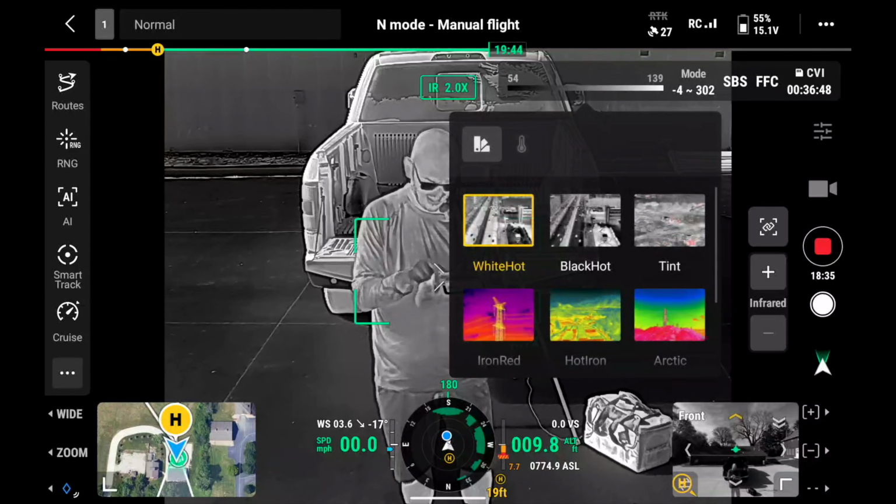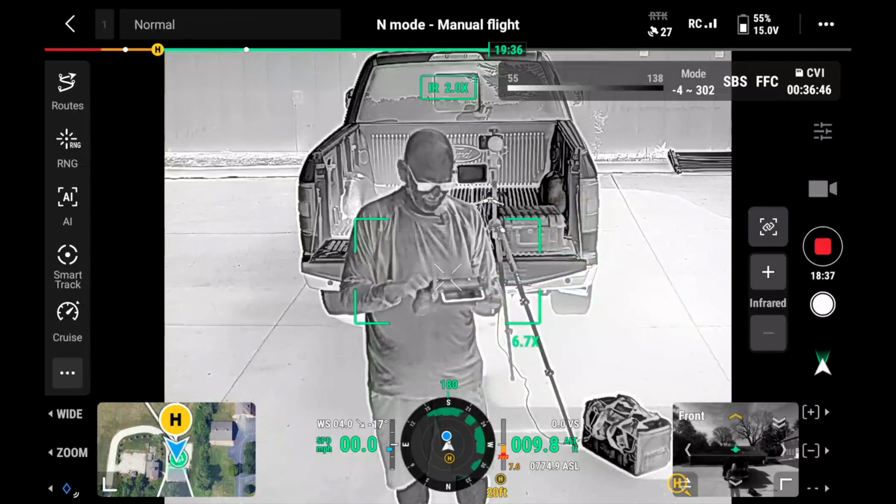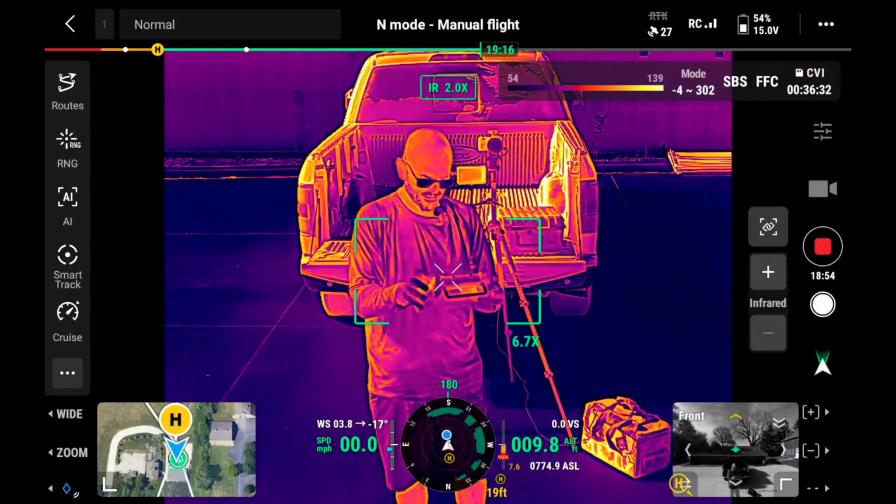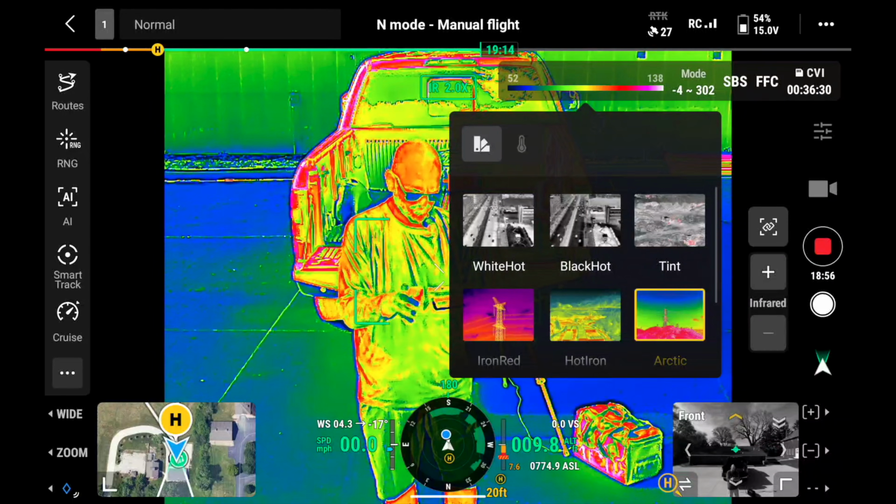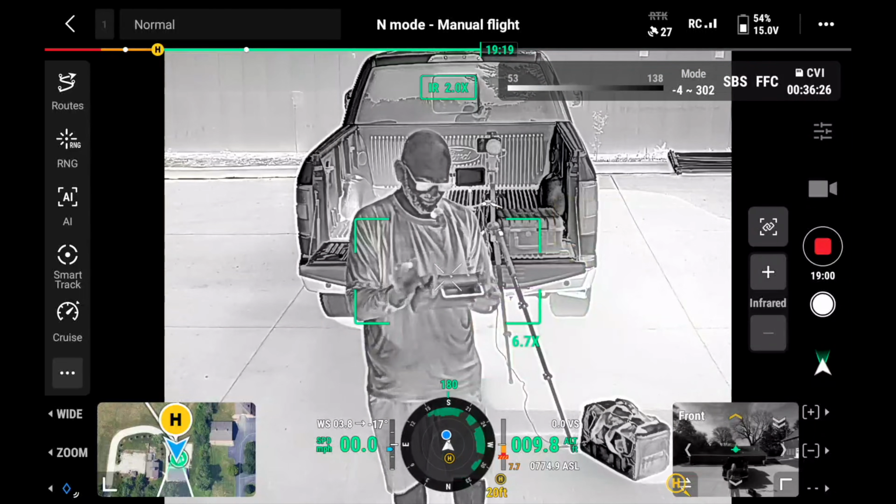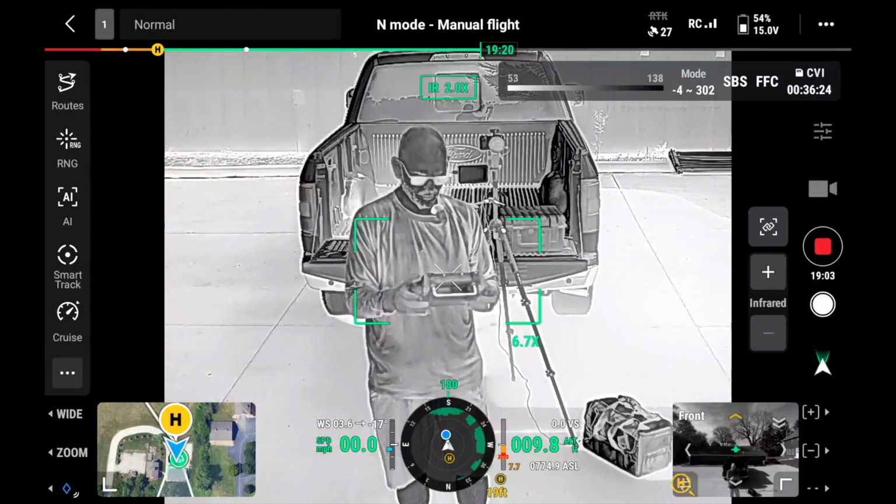Also, with the thermal on both of these, you're gonna have multiple palettes to choose from, whether it's white hot, black hot, or there's like a dozen other ones. Usually with our police and fire departments, and our public safety agencies, they're using black hot or white hot. That just seems to be easier for them to pick out those hot spots when they're on a mission.